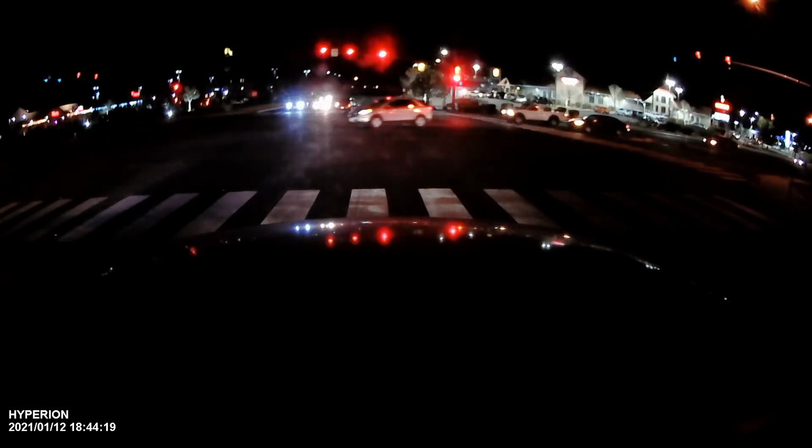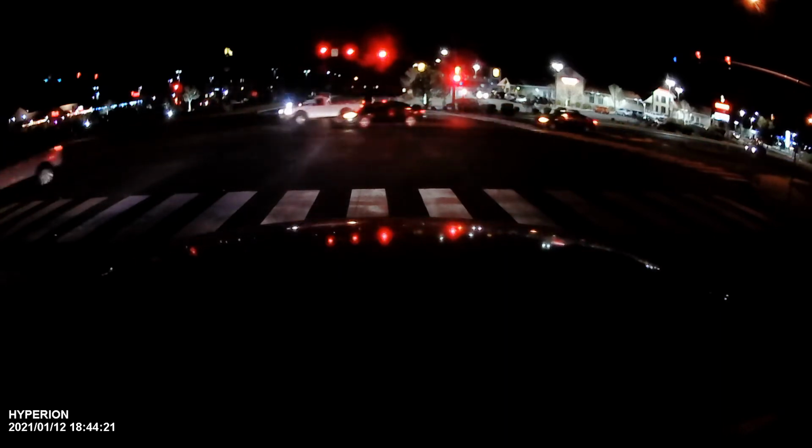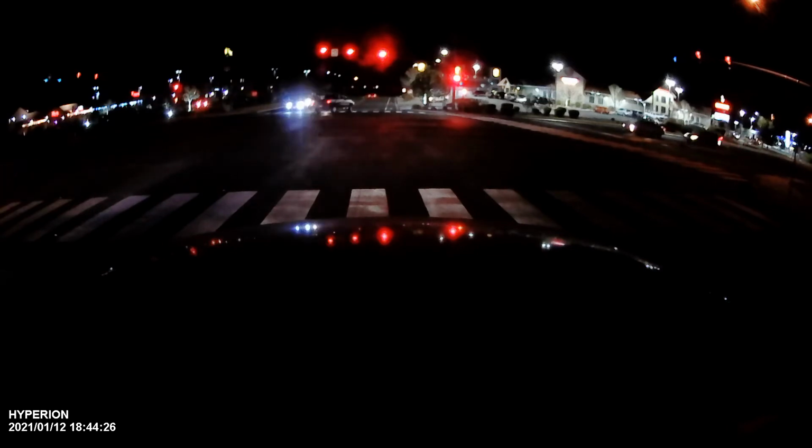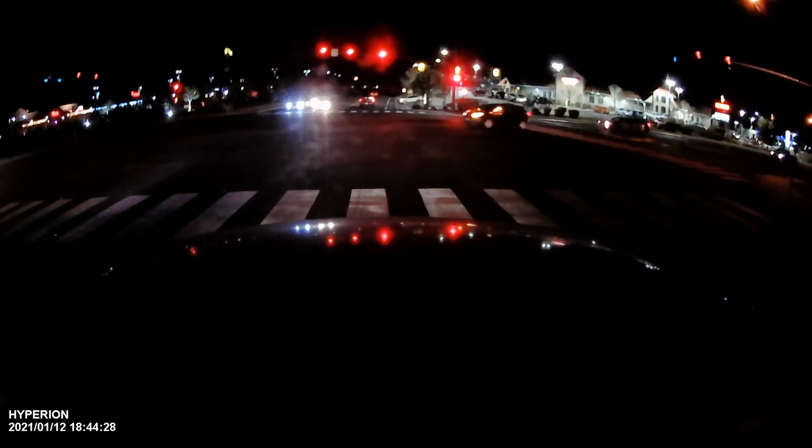But anyways, you can see what kind of a view it gives, you know, what kind of an angle, whatnot. And yeah, you can see for yourself. This here's like a $30 dash cam.